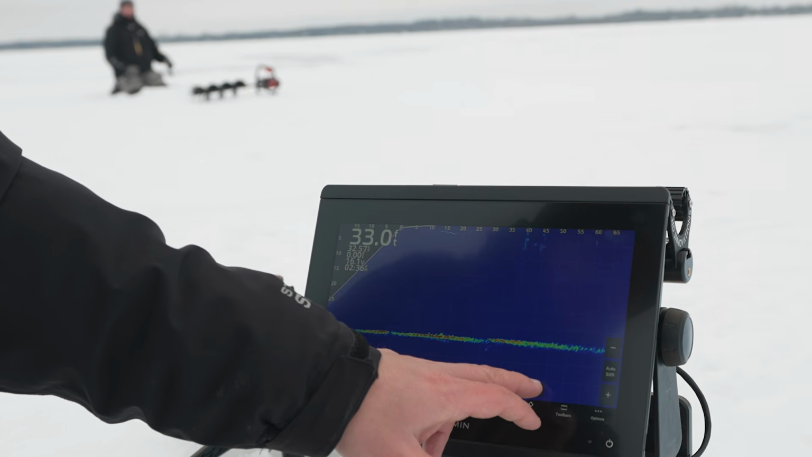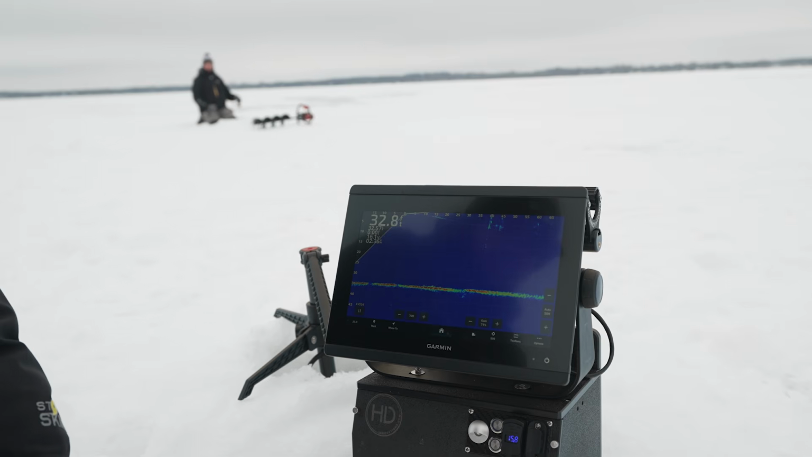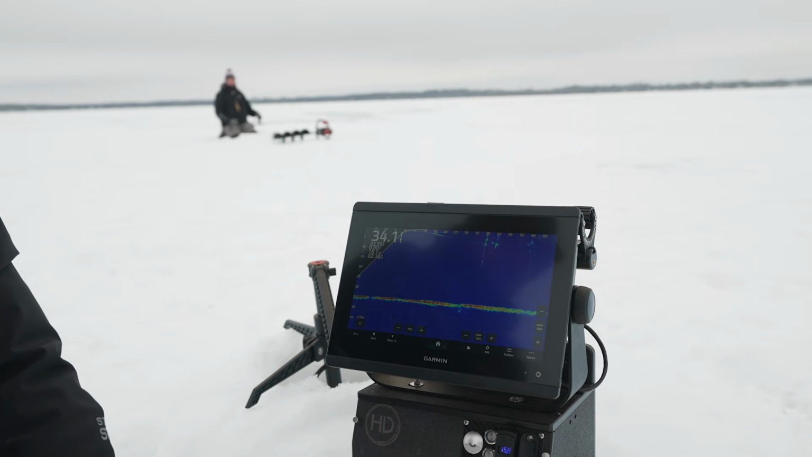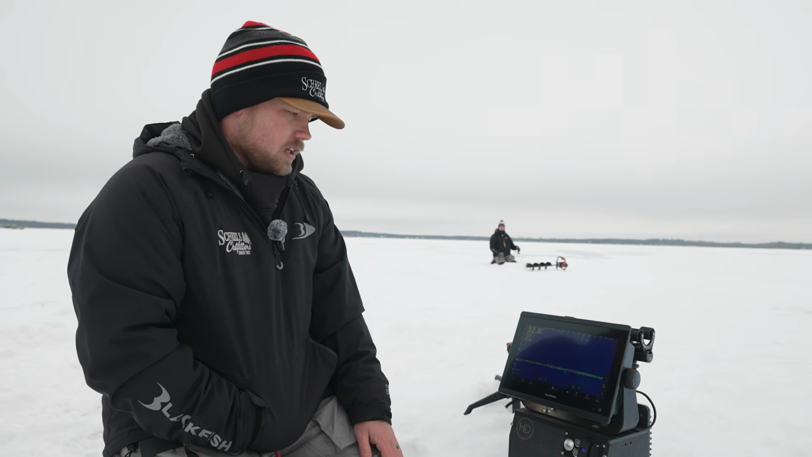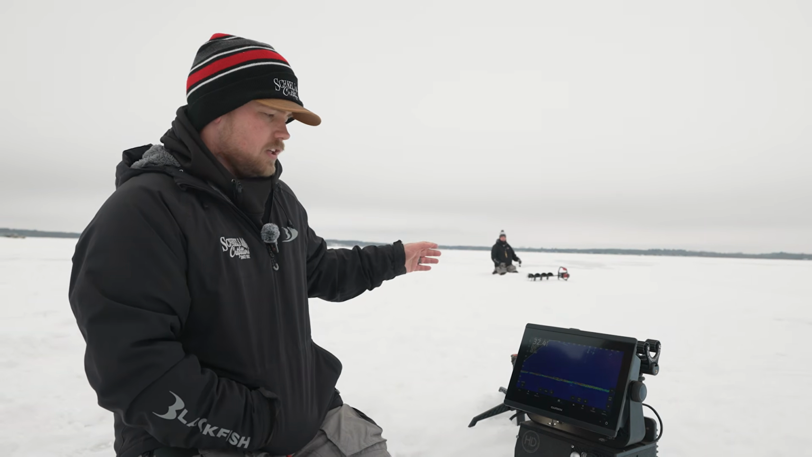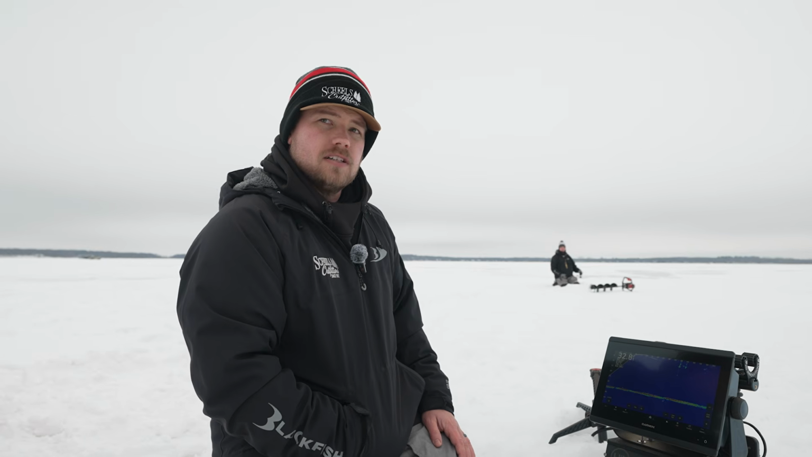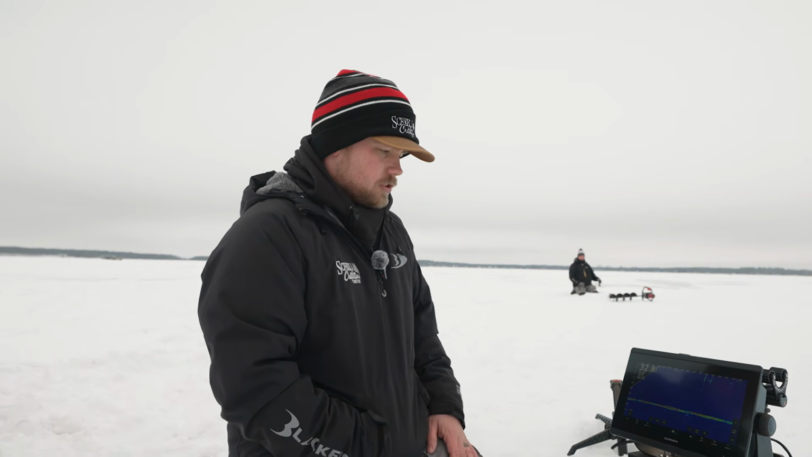I like to run my gain a little bit higher, kind of to where you're almost seeing some of this background clutter. As you're scanning around looking for fish, the fish are going to pop a little bit more. So I would rather filter through that myself and kind of see everything as opposed to having the screen filter it out for me. The nice thing with this too is if we're seeing his jig down there and he's dropping down and he's fishing, we can tell him if he's got fish that are reacting to his lure he has down there. We can kind of tell him when to jig or what to do with it. So just a lot more interactive with that when you have two people out here fishing.